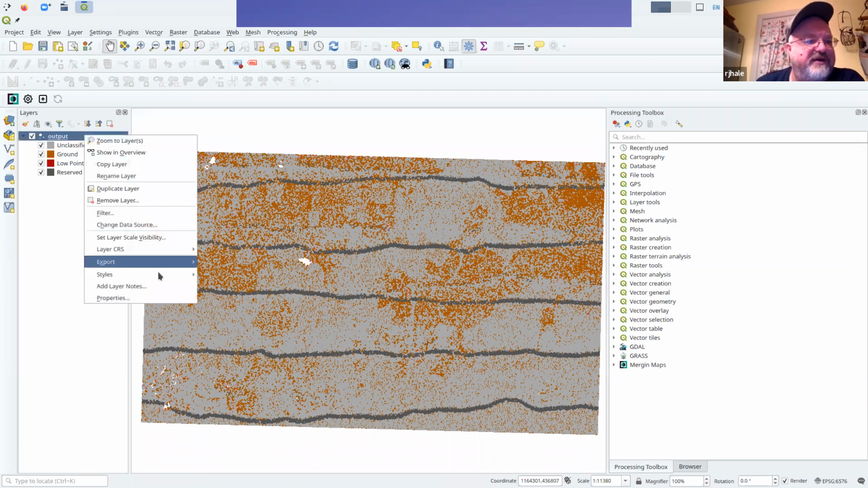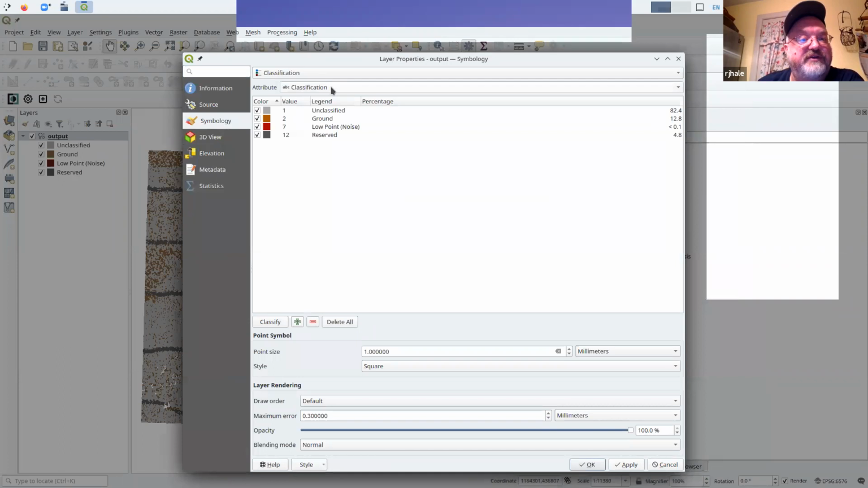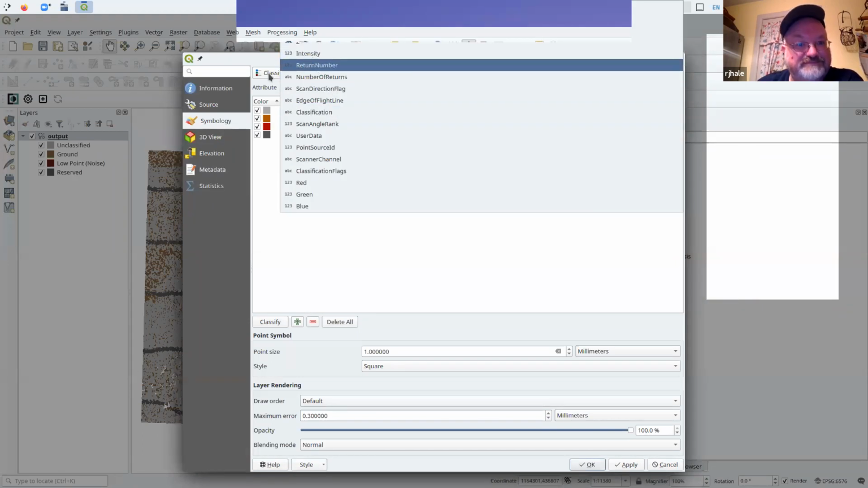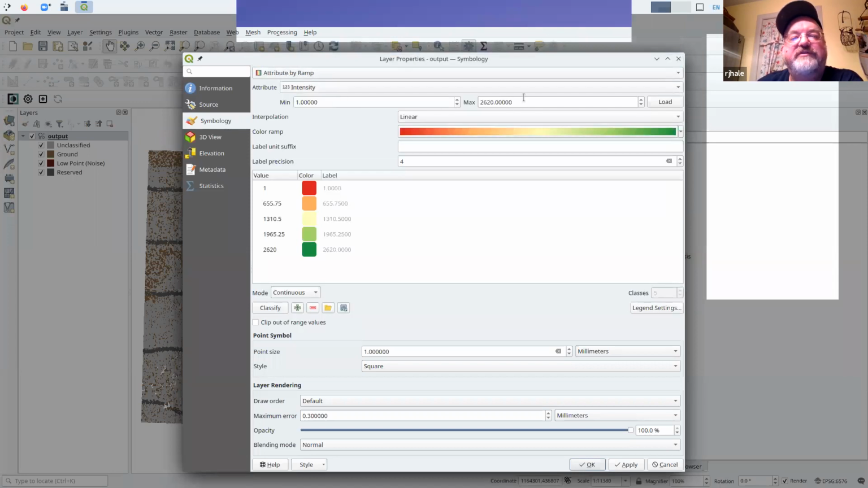Again, if we did nothing else but go into the properties and symbolize the intensity, let's do ramp intensity. So intensity is a reflectance. I don't work with LIDAR a ton, but usually I think intensity runs like 0 to 255. So we're going to cut this down. And the Tennessee data is pretty raw.